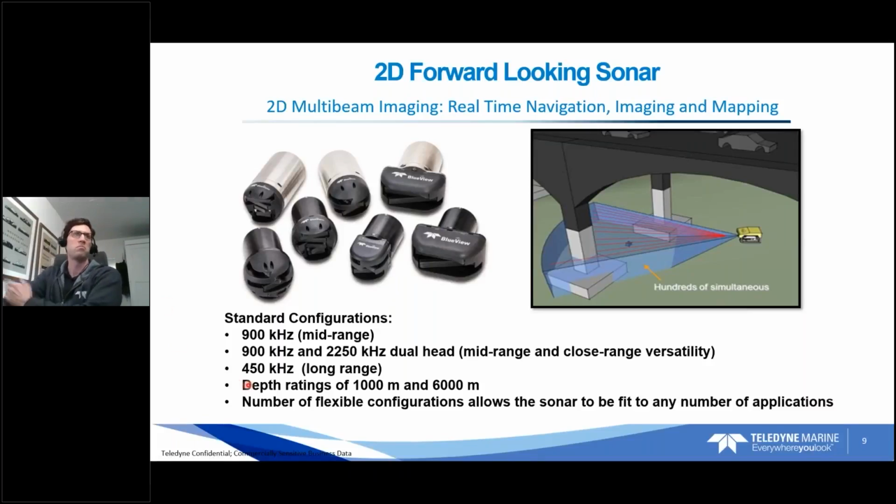Depth ratings are 1,000 meters and 6,000 meters. Those are our two main offerings, with the 6,000 meter up at the top here. These are titanium electronics cans. And at the end of the day, we like to talk to our customers about what their application is and what their desired outcome is. Based on that, we can make recommendations on what type of sonar will benefit you the most. So we like to discuss potential applications or uses, and then jump into all the different configurations suited to any number of applications here.